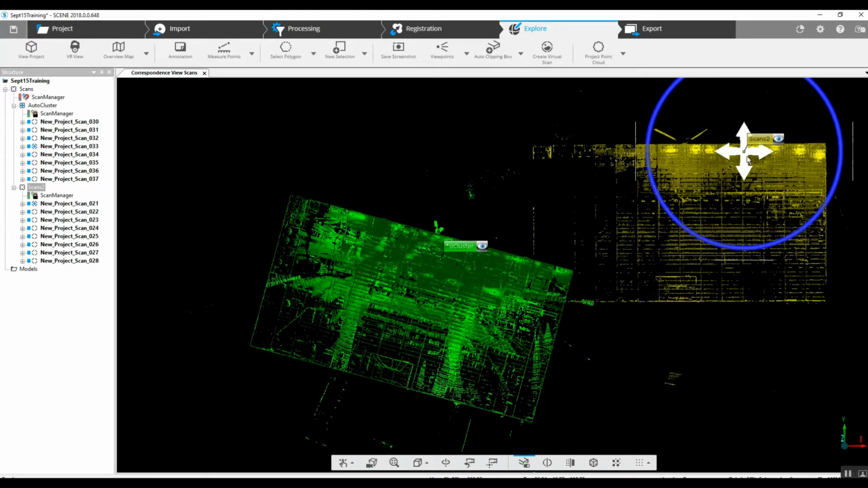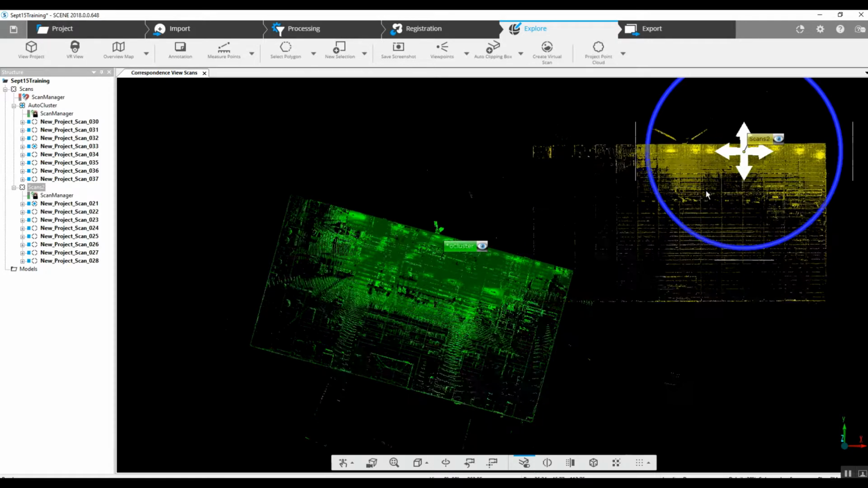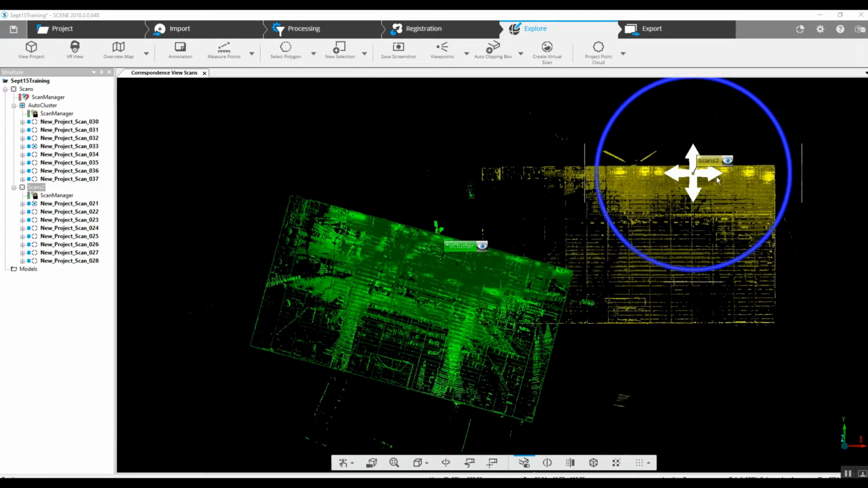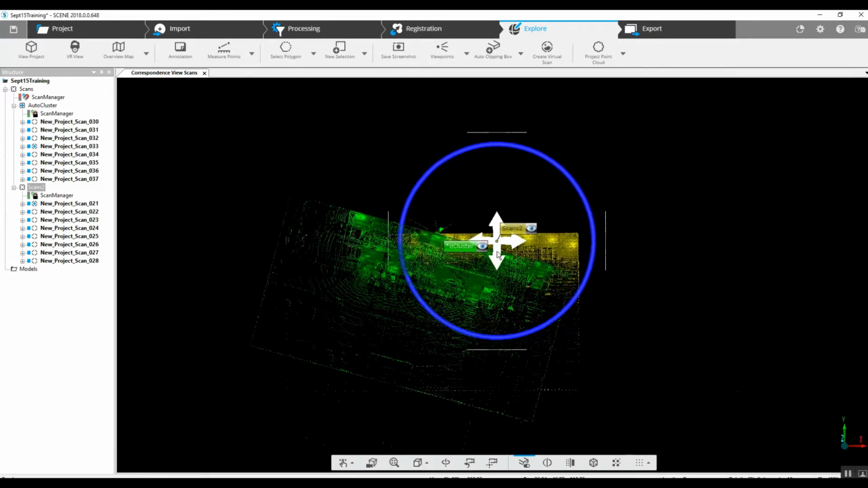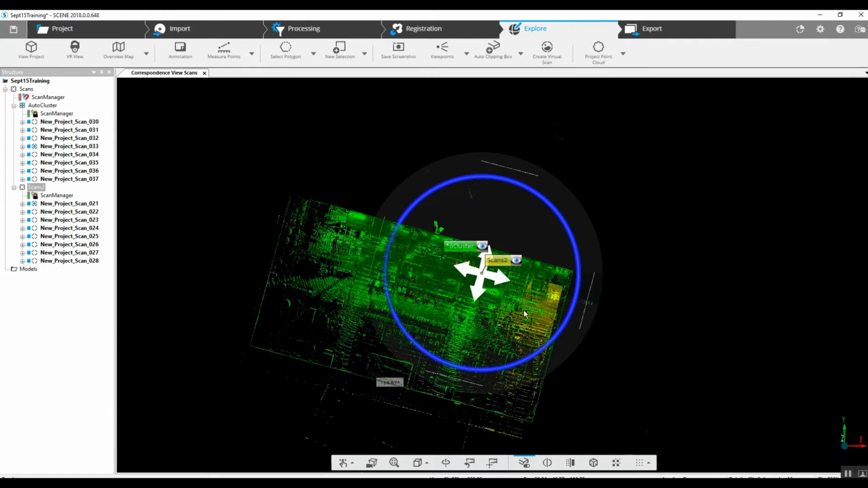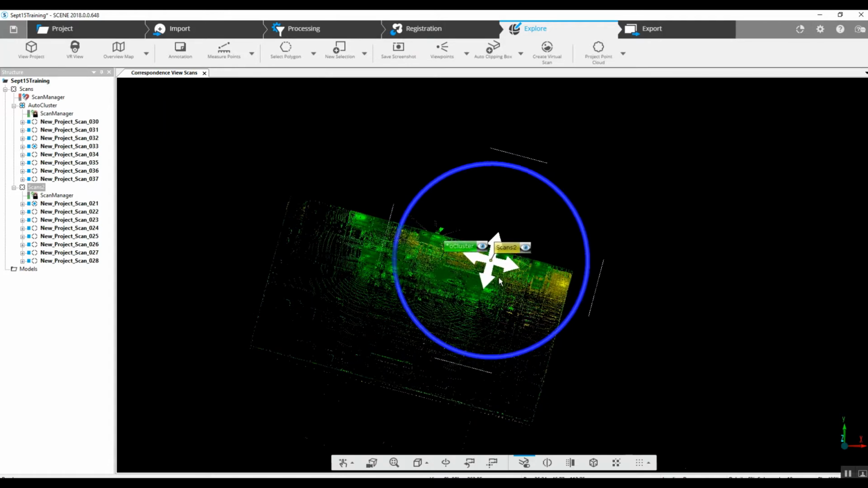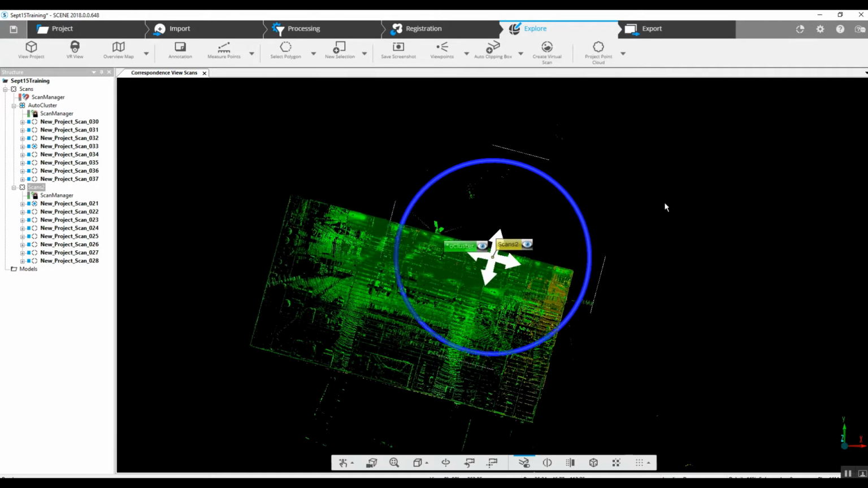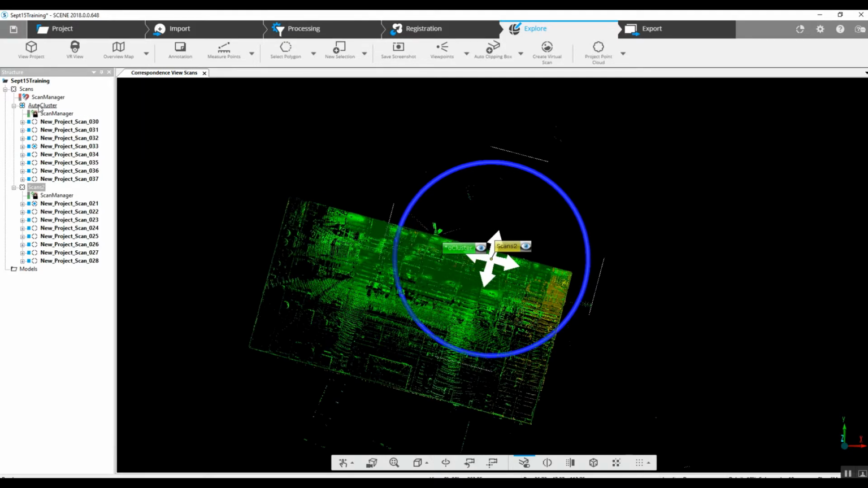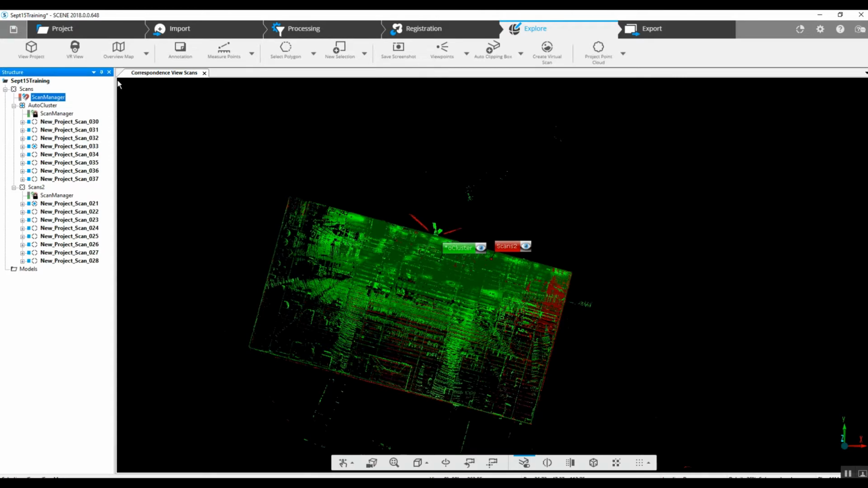So a couple different options here. We can grab the scans and try to place them together. If you already know that your scans are pretty close, and this is the general area on that side of the building where you conducted both of your scan days, you can do that, or just go directly into this main scans folder.